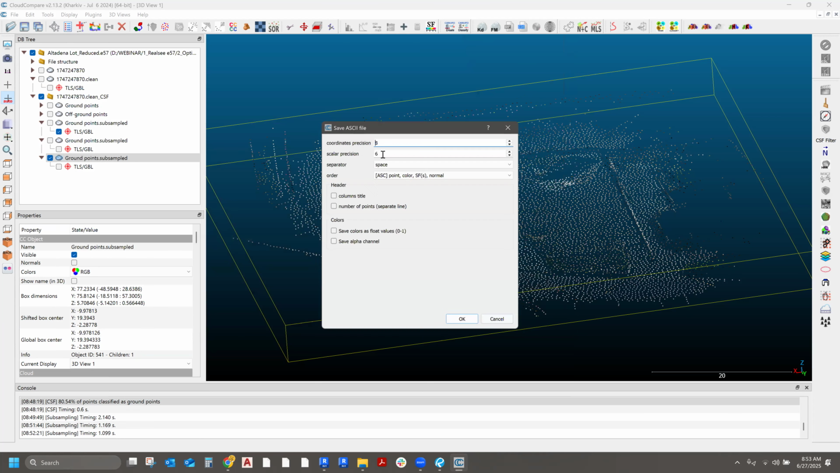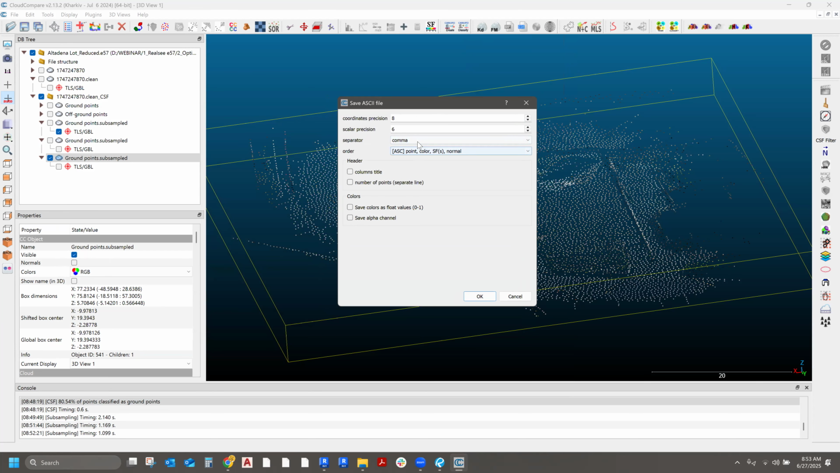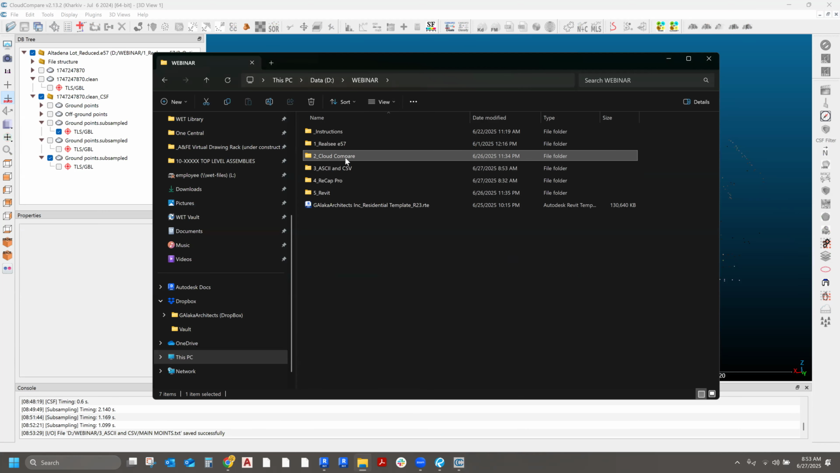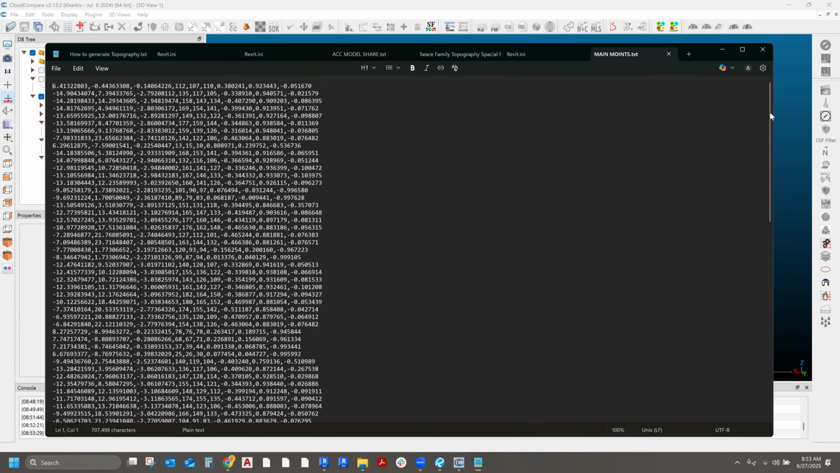And then on this screen, it's very important that you change the separator from space to comma. If you don't do this, Revit cannot read that file. So it needs to have commas. And then you're going to hit OK. And let me just show you what that file looks like. So that file that I just created just looks like this. It's just a bunch of numbers.